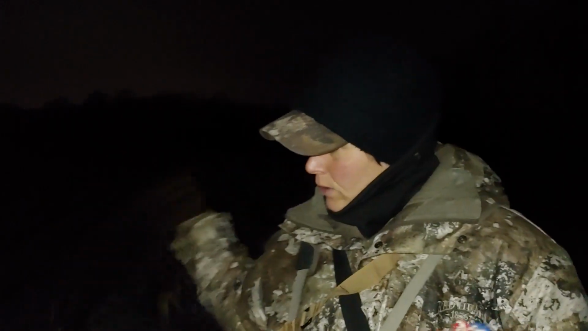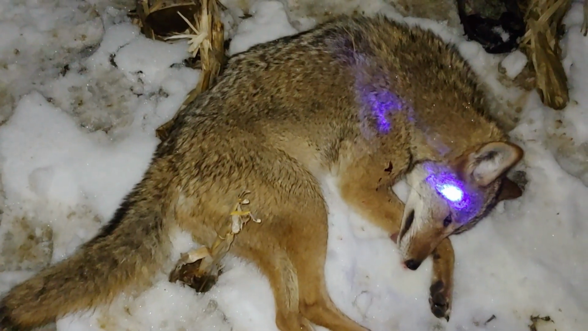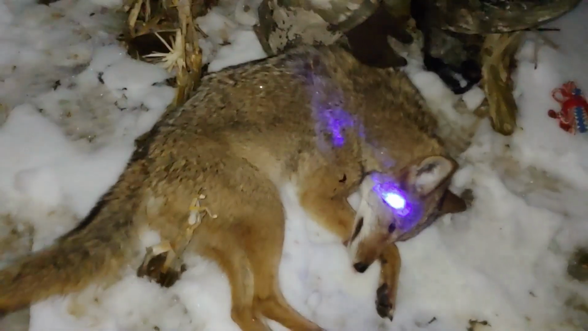And I will take some video of it maybe when we get back up by the guns. The coyote ran just to our right, probably 15, 20 feet. I mean, it blew through the fence row right by me, and I literally dropped my scanner, turned the gun, and I don't know if I have 5 seconds before I pull the trigger of video. So here it is. It ended up being a big male.